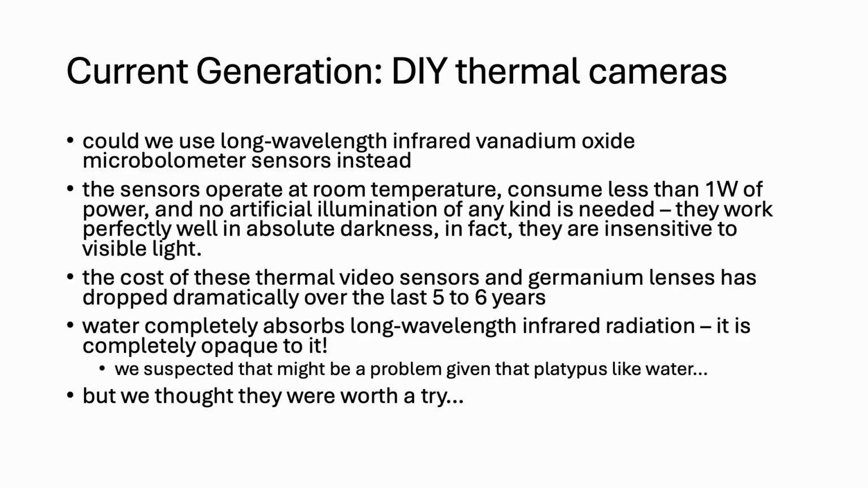So these sensors used to be very expensive, but the cost has dropped dramatically, along with the specialized germanium lenses that need to be used with them, over the last 5 or 6 years. Thermal radiation is absorbed almost completely by glass, hence the need for specialized germanium oxide lenses. But also thermal radiation is completely absorbed by water. So even 1 or 2 centimeters of water is almost completely opaque to this black body thermal radiation, which we